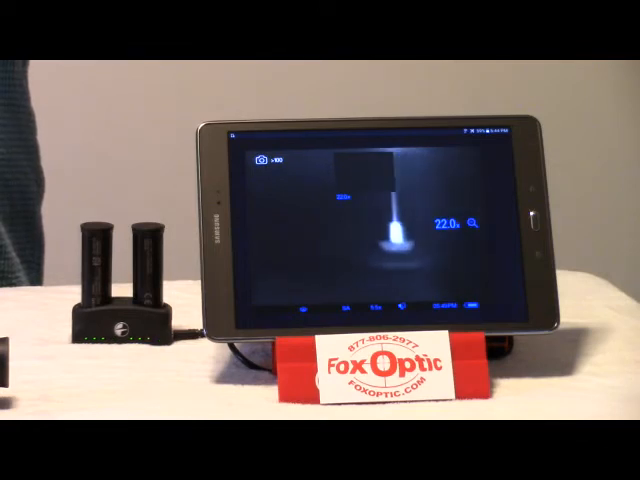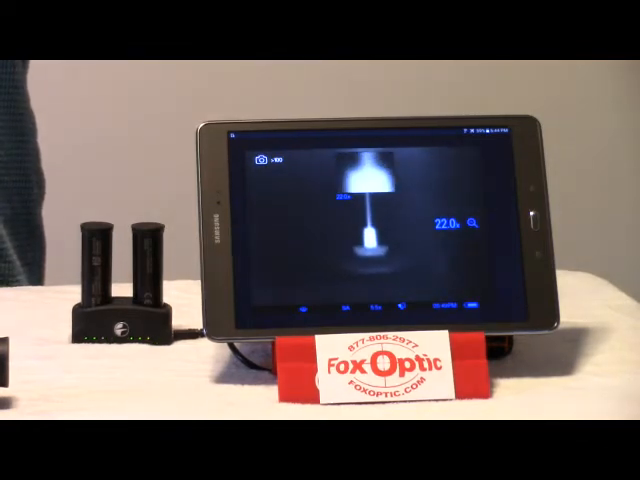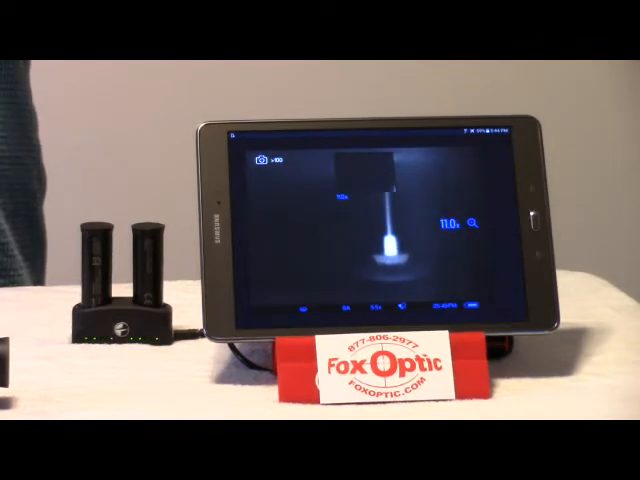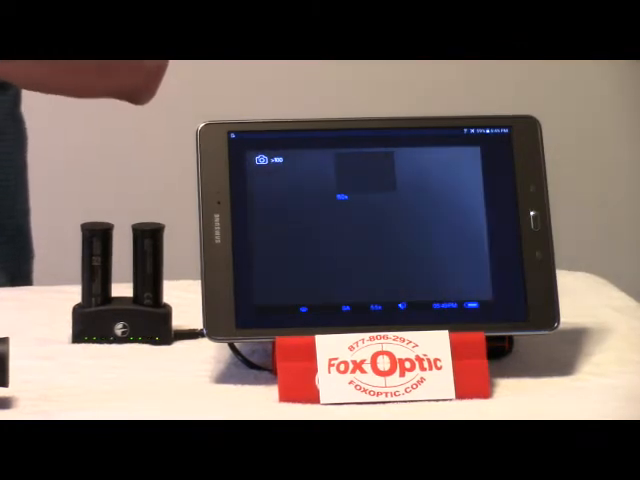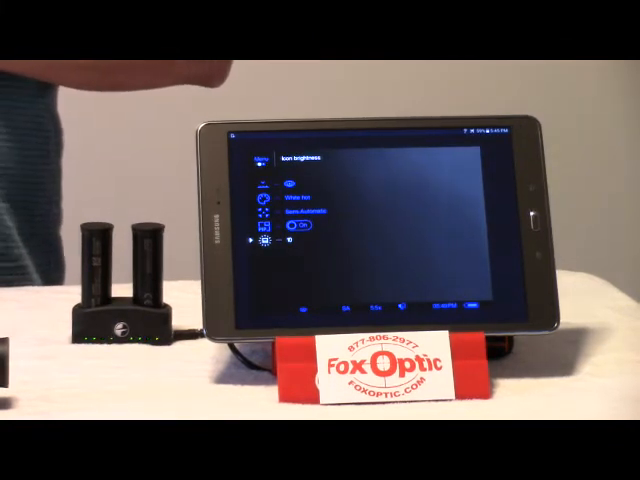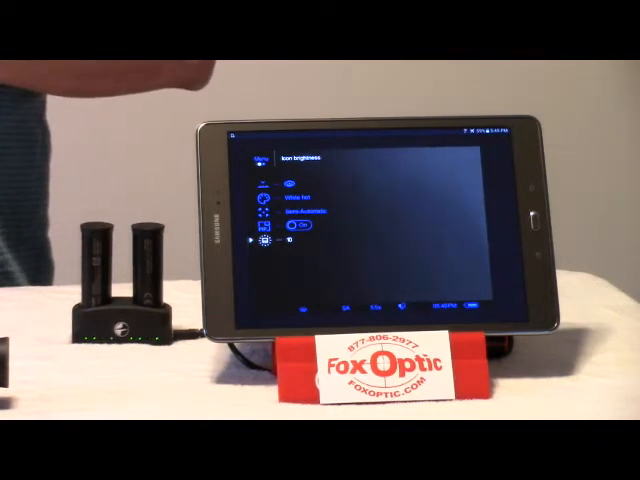I can tap and bring that to a much higher magnification if I want, to 22x, and it lets me toggle between those settings. Another long press on that again brings me back into that menu. This button is going to get me into this. This is essentially just allowing me to change the brightness level.